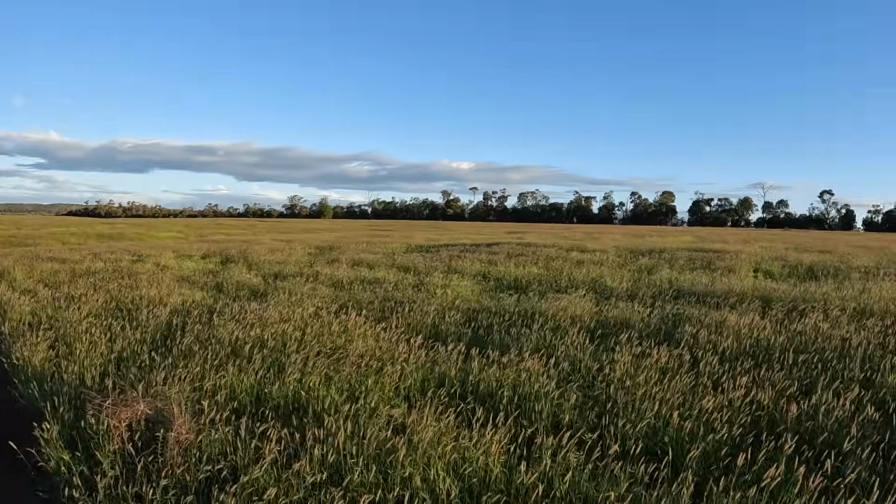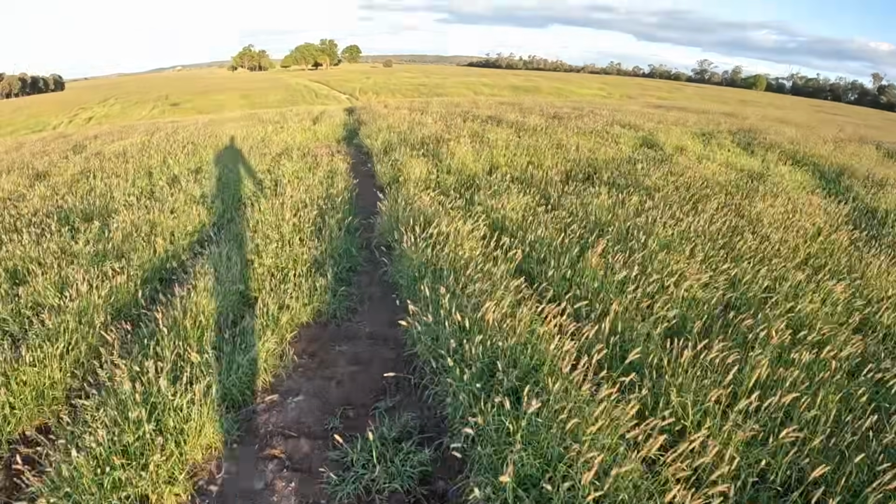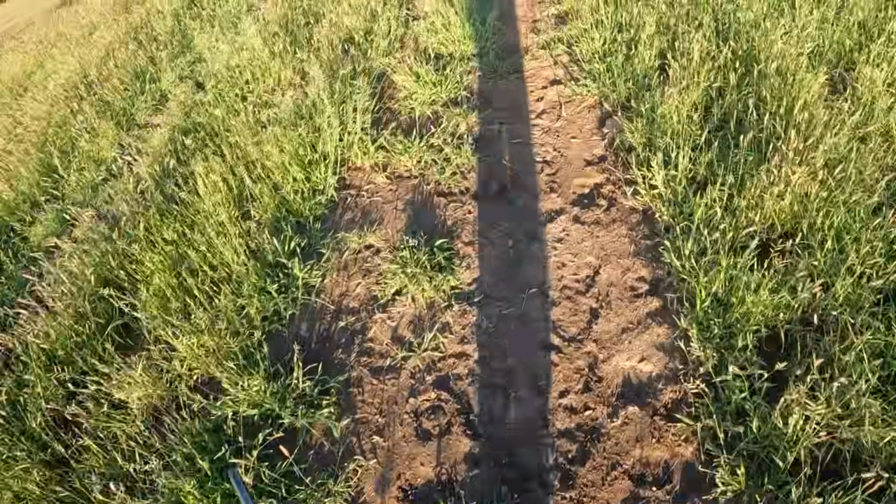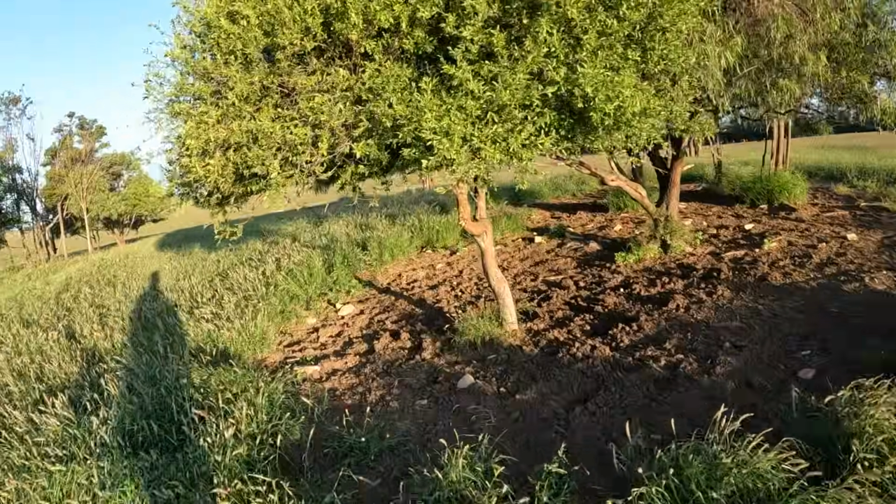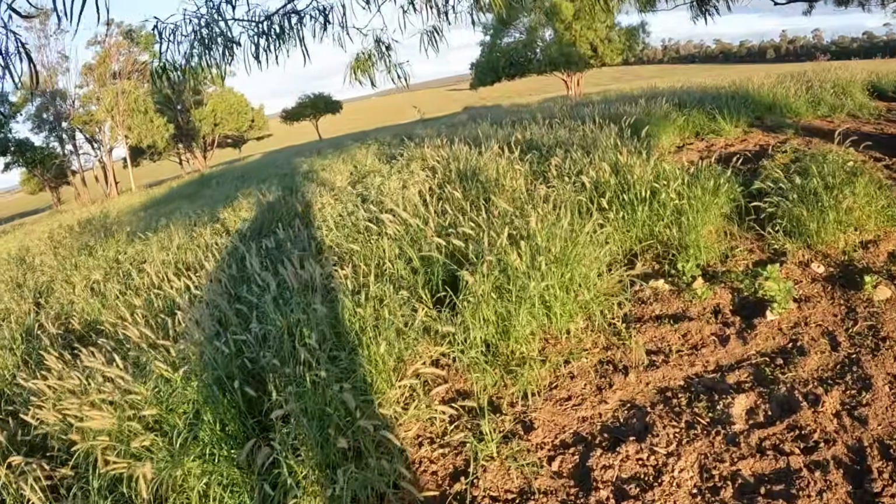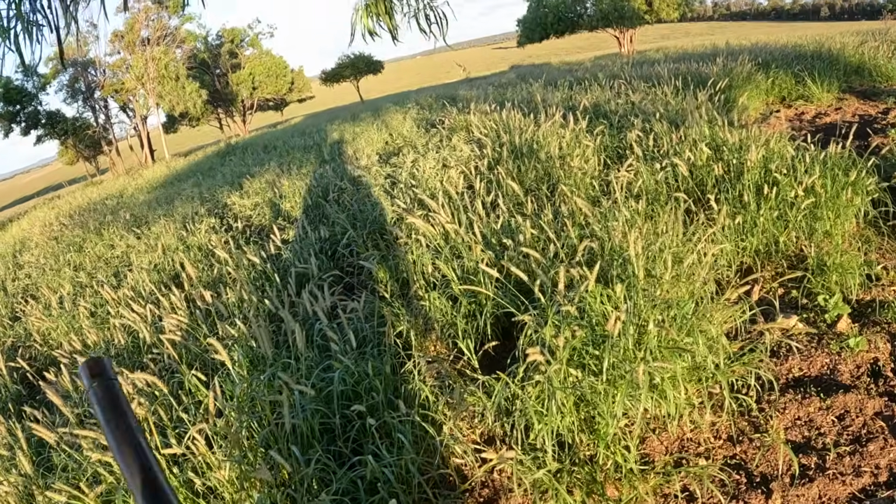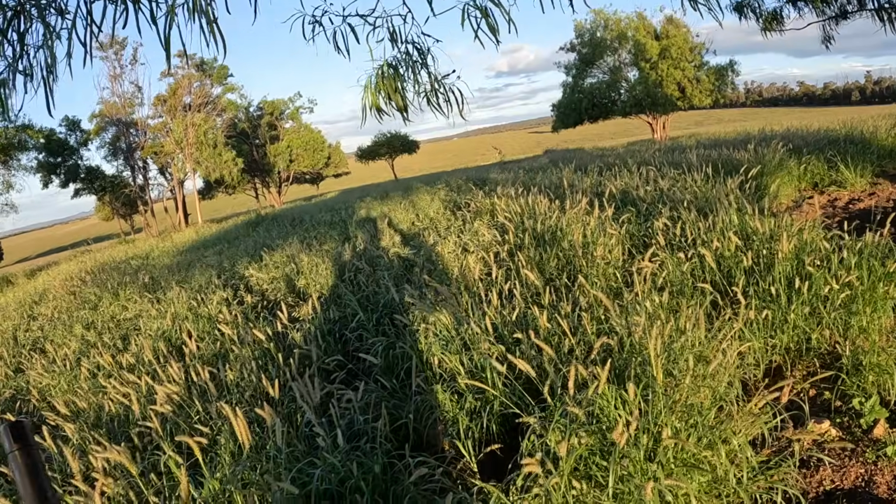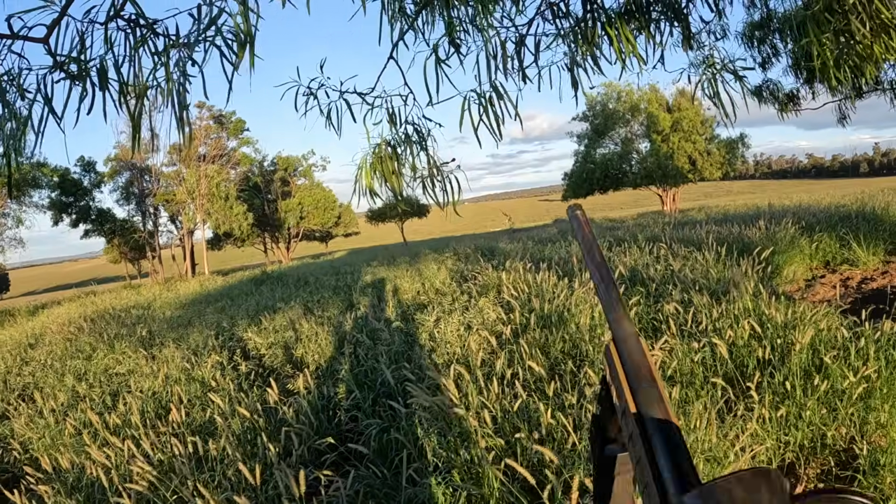Wind's coming from that way. I see him. His head's sticking up over the top of the trough over there.